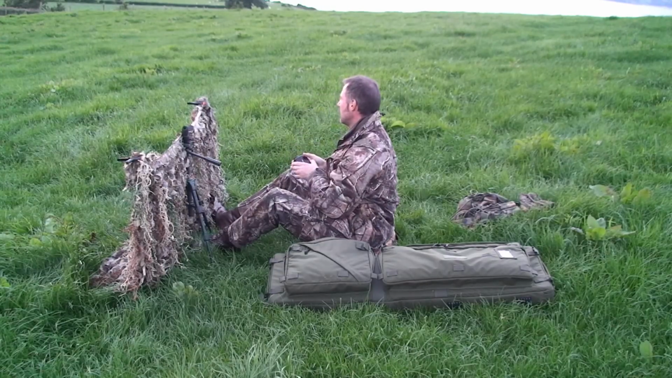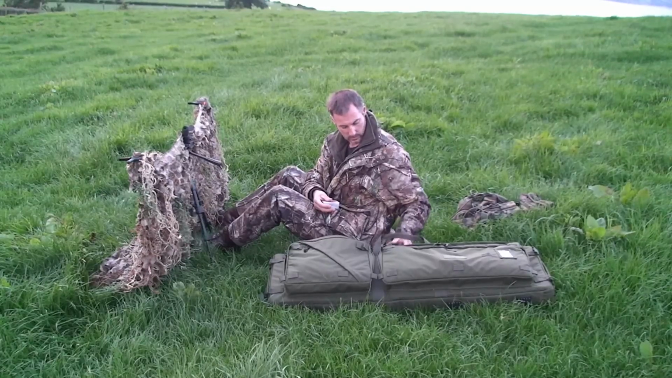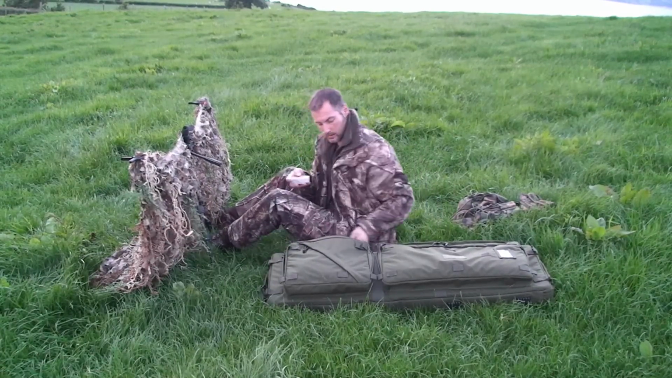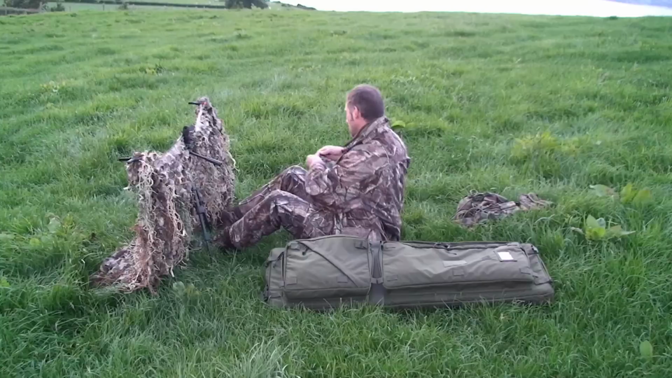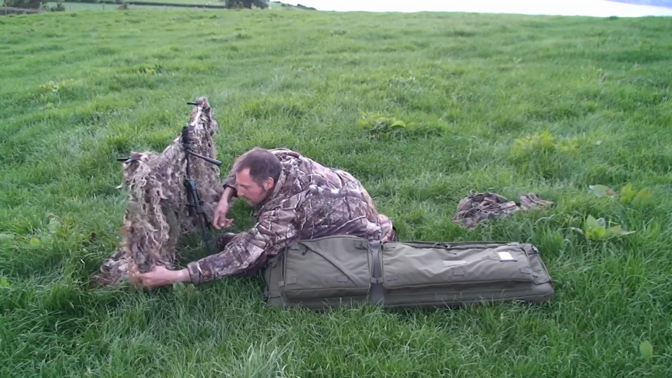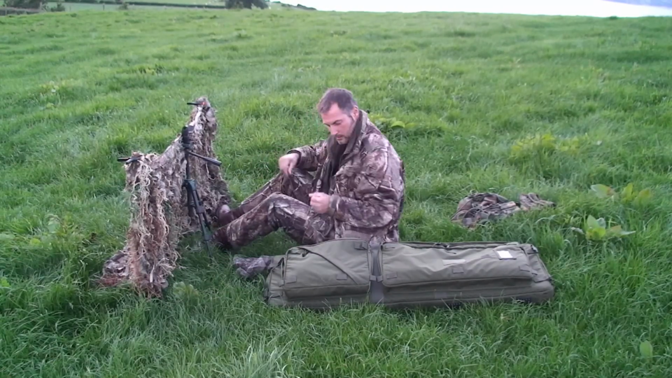Now, the rifle I was using was my Theoben MFR, another blast from the past. It was in .22 caliber and it was running at about 860 feet per second with a 21 grain Bisley Magnum. The scope was a Bushnell Tactical Elite 2.5 to 16 by 42, which I had the NiteSite Viper attached to.